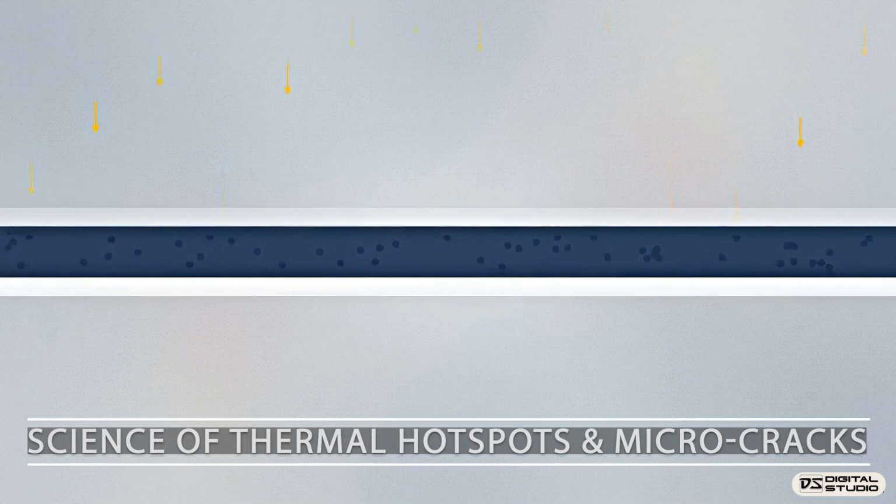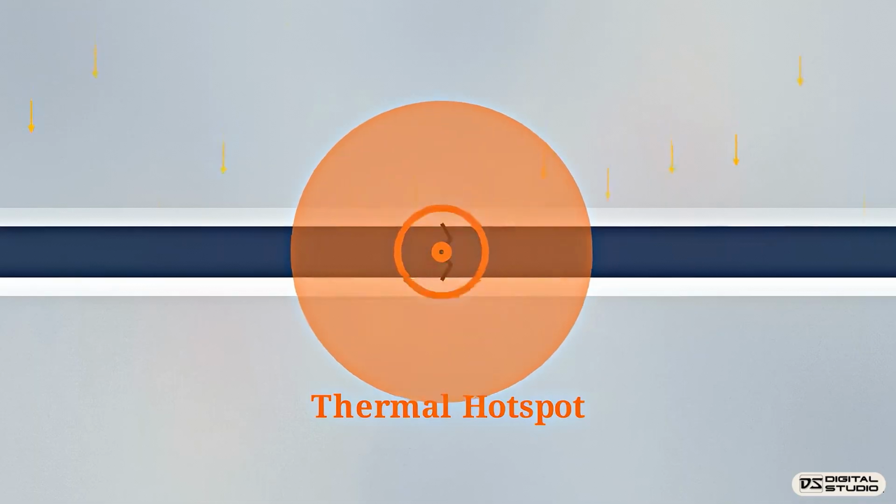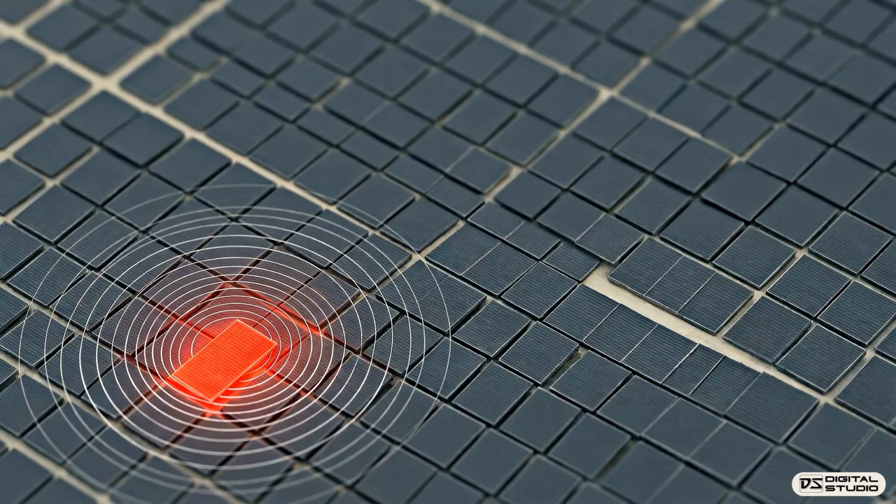In a healthy solar cell, sunlight hits the top layer, converting into a forward-moving, linear flow of electrical energy. But if the cell suffers from delamination or a manufacturing microcrack, that flow hits a wall. The energy stalls, creating a localized hotspot that radiates outward. These isolated hotspots are early warnings for systemic threats like PID, or potential induced degradation, where high-voltage stress degrades performance